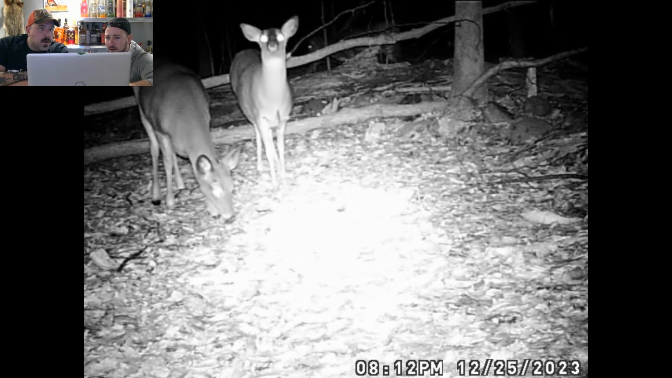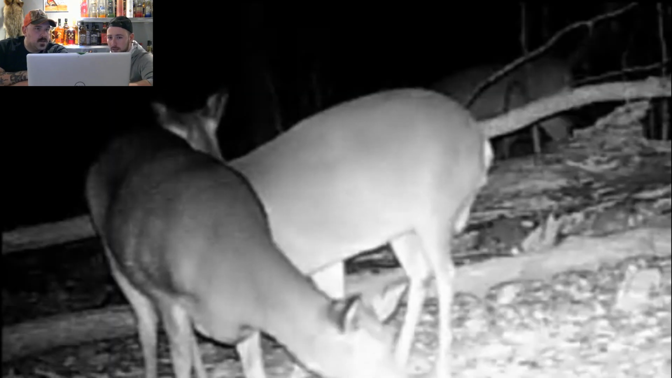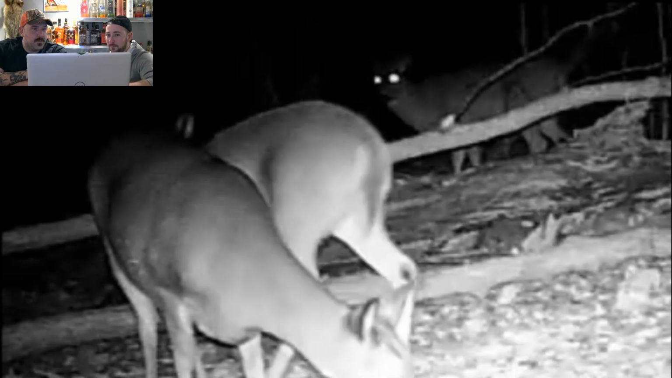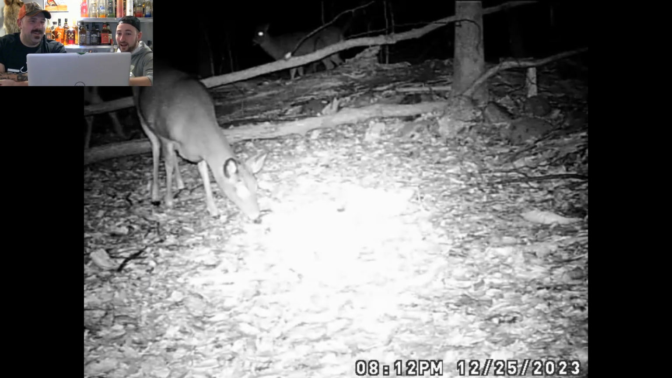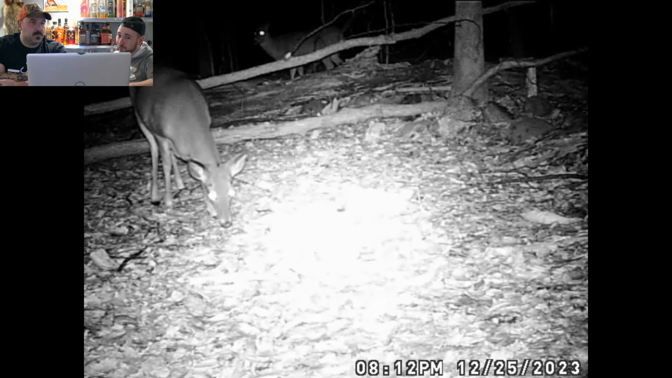What's in those back? Is that a rack? Just eyes. I don't see a rack. Like that, how you see them walk with their head bobbing. Oh, they're gonna jump the log? Oh yeah, there we go. I wonder if it would have gone under. So they actually jump over it.